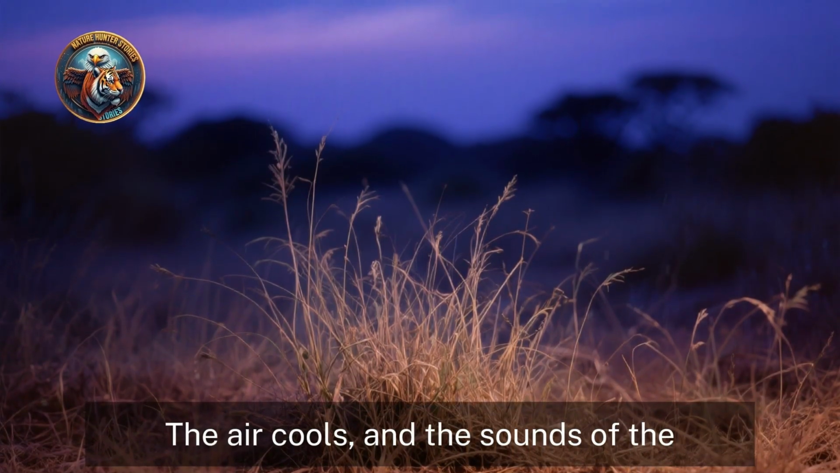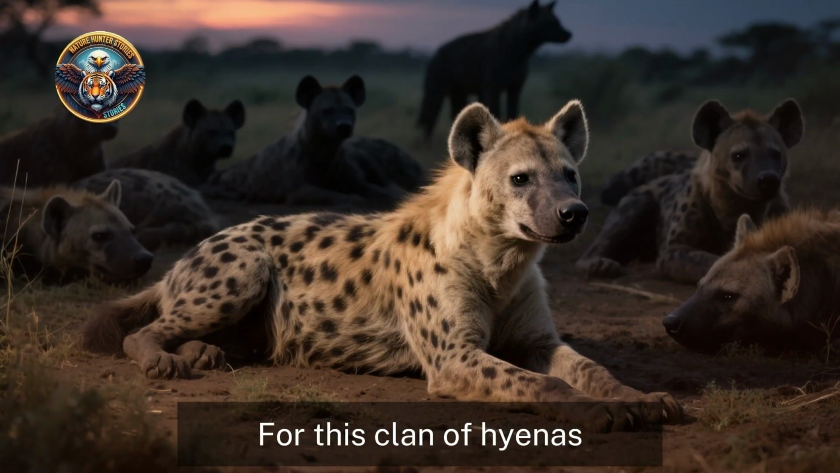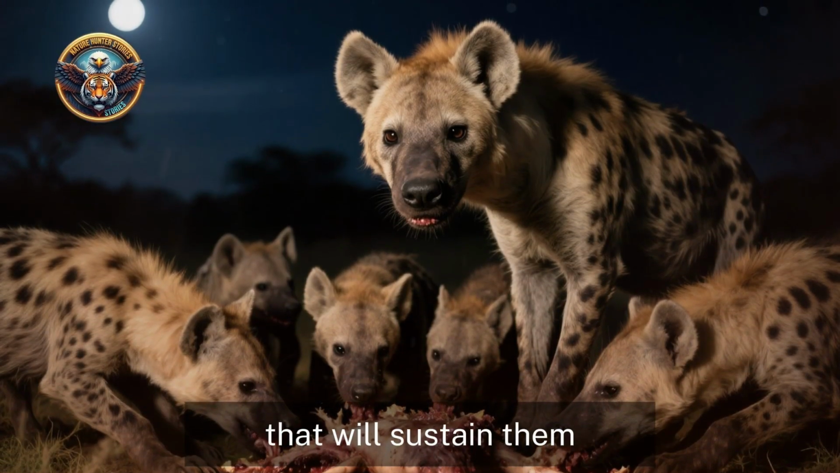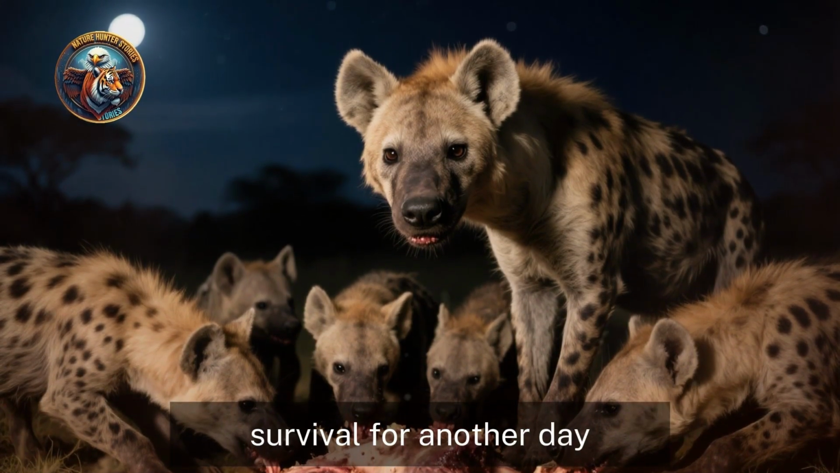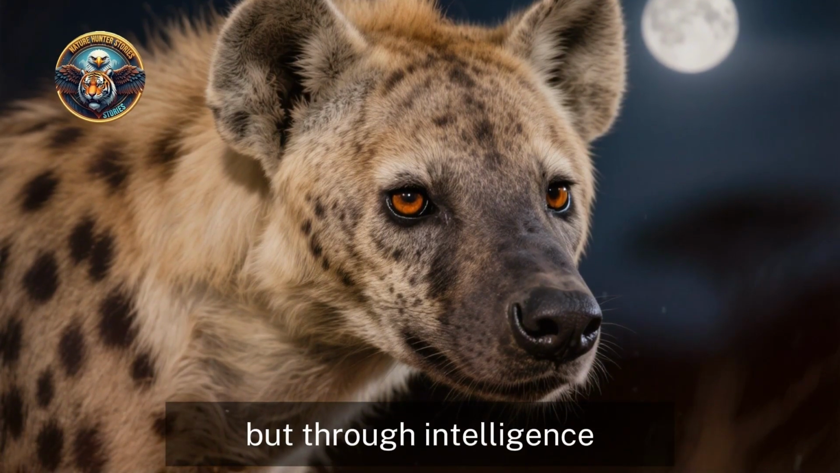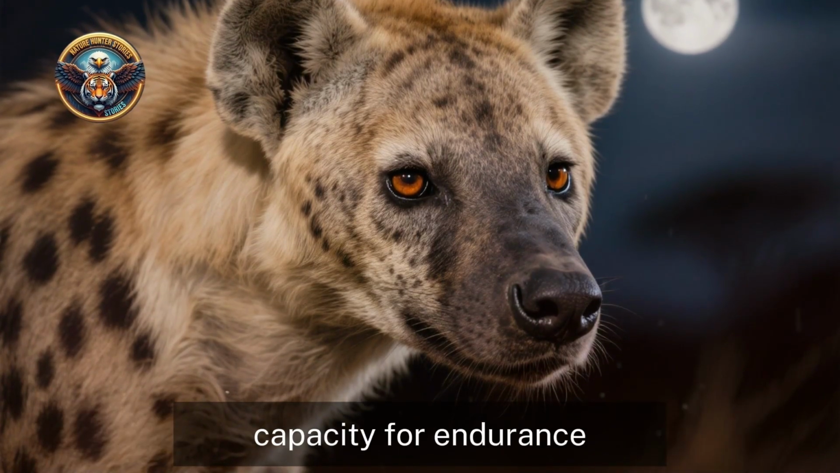The sun begins to set, casting long shadows across the landscape. The air cools, and the sounds of the African night begin to stir. For this clan of hyenas, the day's work is done. They have secured a meal that will sustain them, ensuring their own survival for another day. It was a victory, earned not through brute force, but through intelligence, cooperation, and an almost unbelievable capacity for endurance.